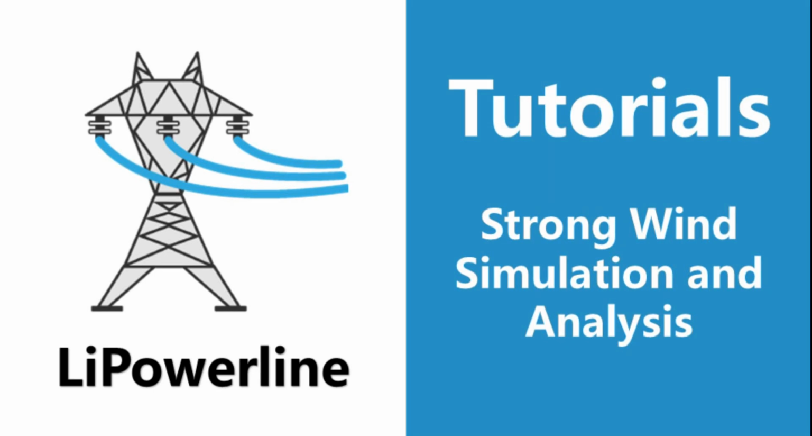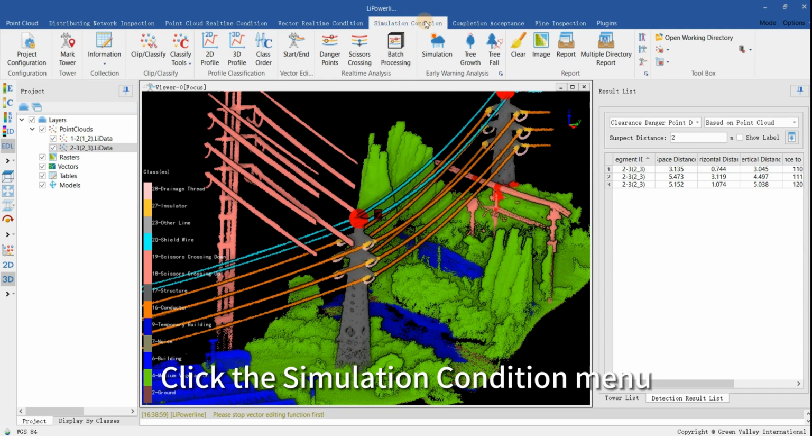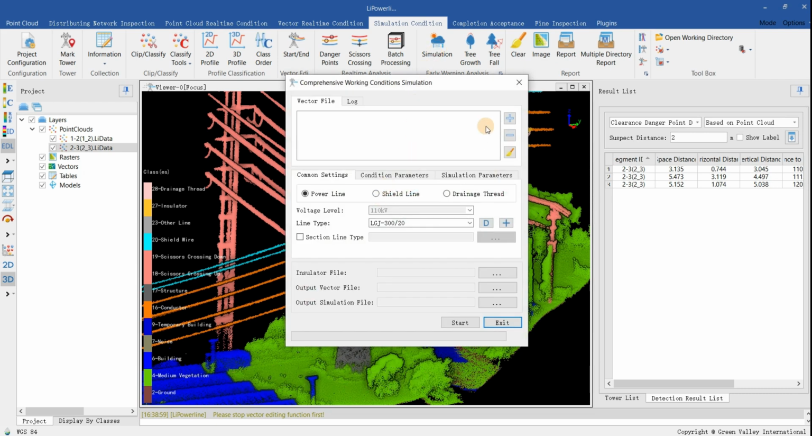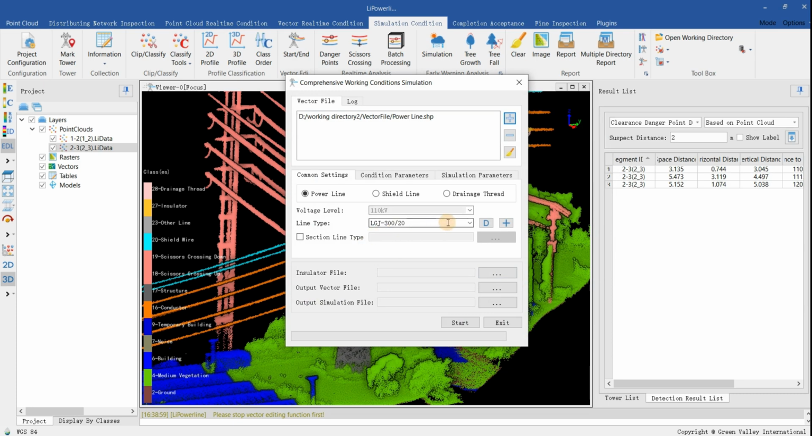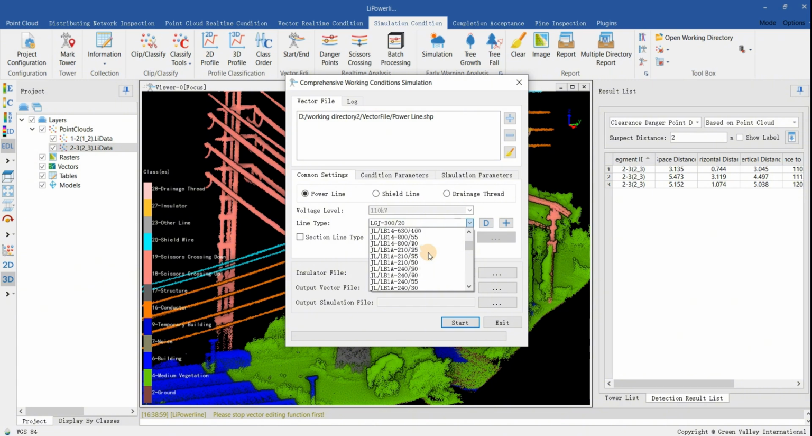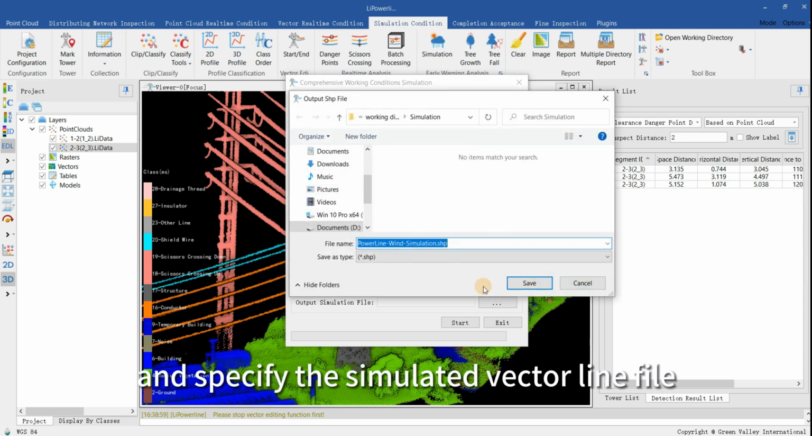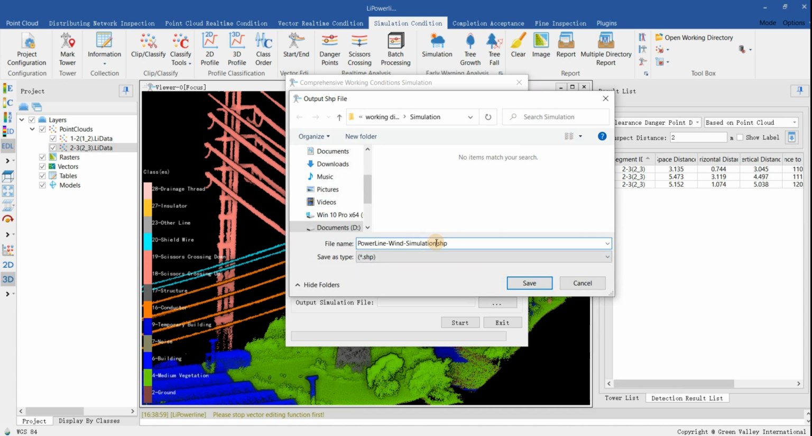11. Strong wind simulation and analysis. Click the Simulation Condition menu. Click the Simulation button. Add the PowerLine vector file. Select the PowerLine type. Select the insulator file and specify the simulated vector line file and the simulated working condition file.